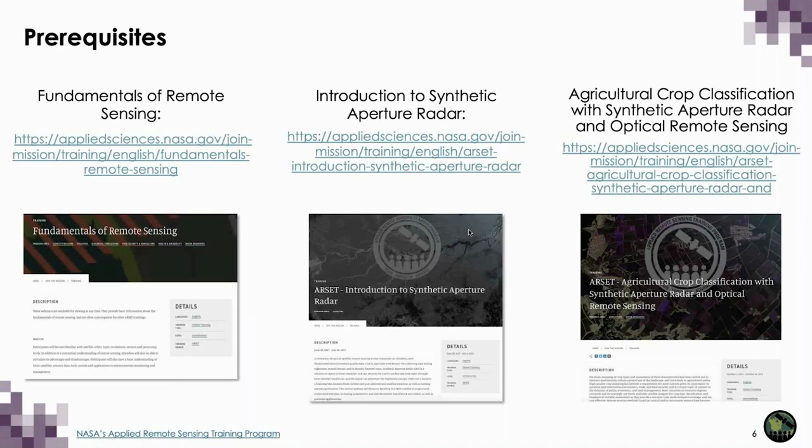The prerequisites for this 4-part training are ARSET's Fundamentals of Remote Sensing, Session 1, Introduction to Synthetic Aperture Radar, and Agricultural Crop Classification with Synthetic Aperture Radar and Optical Remote Sensing. Links to each of these trainings are provided, and we encourage you to go through them to familiarize yourselves with content directly related to this training.